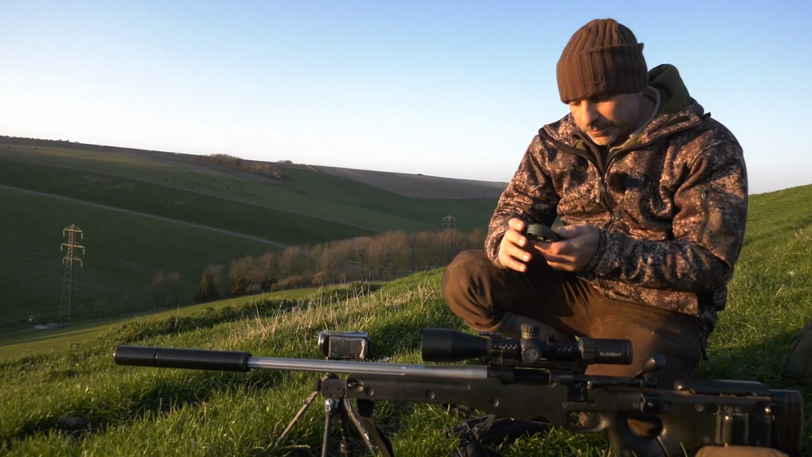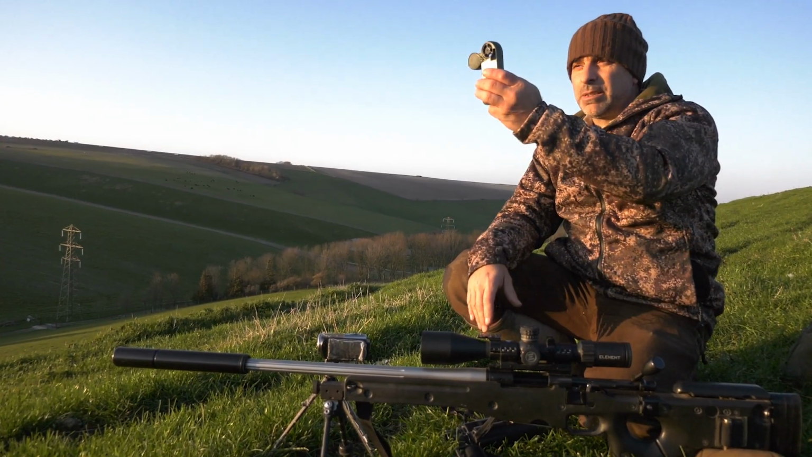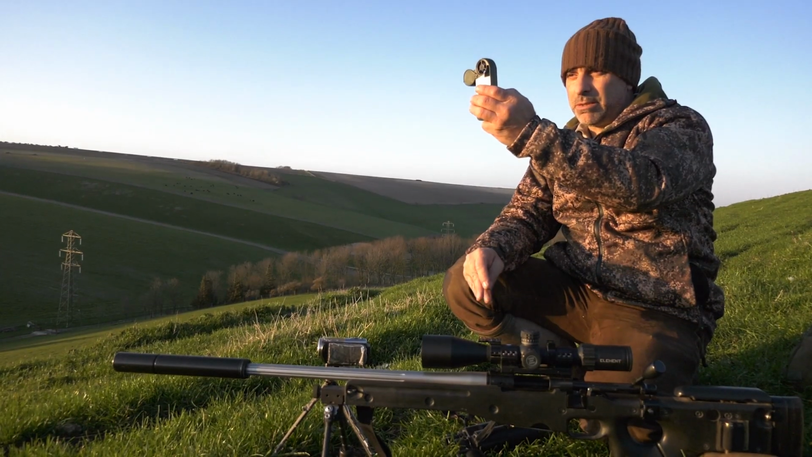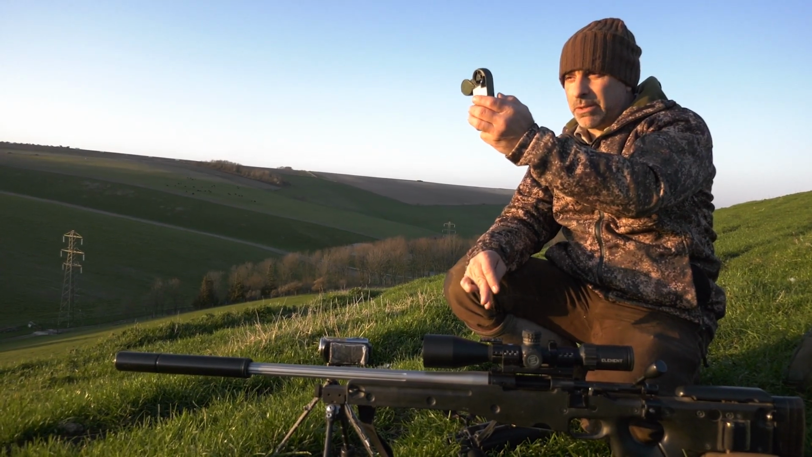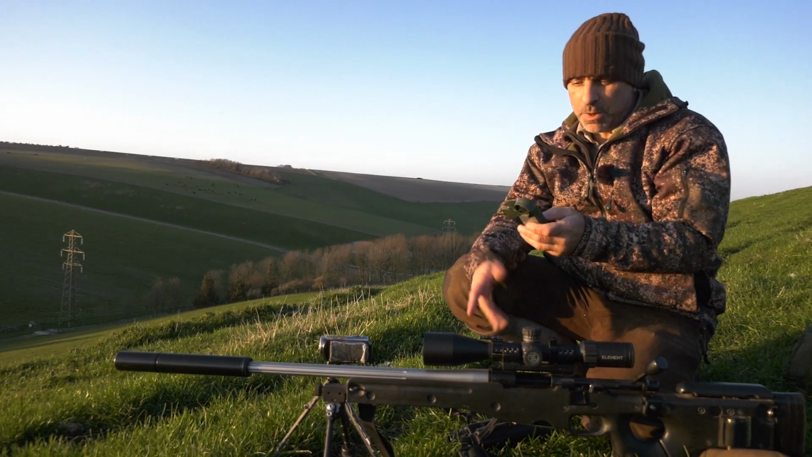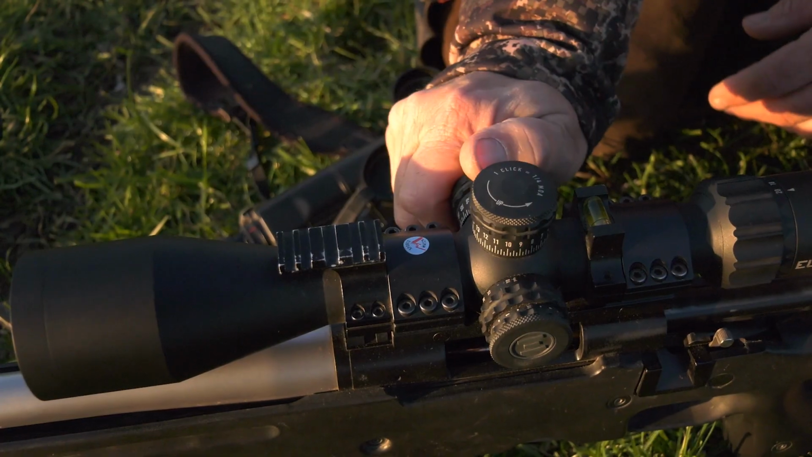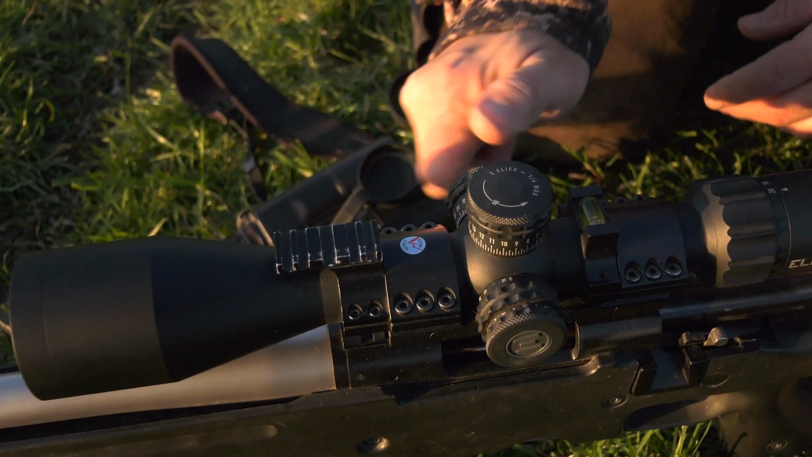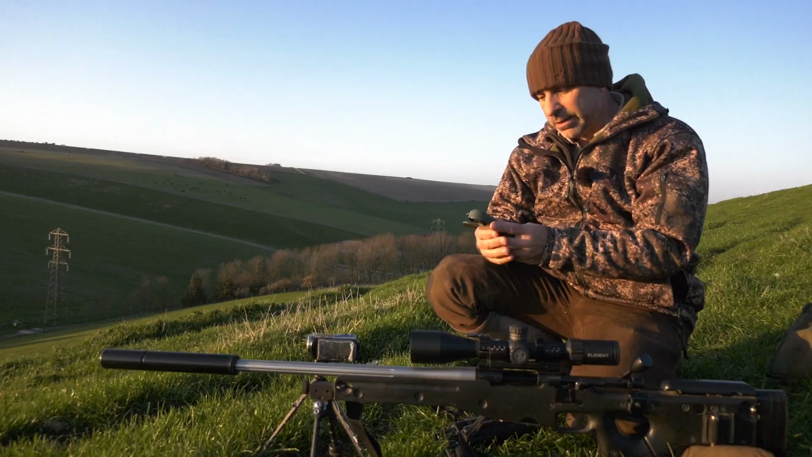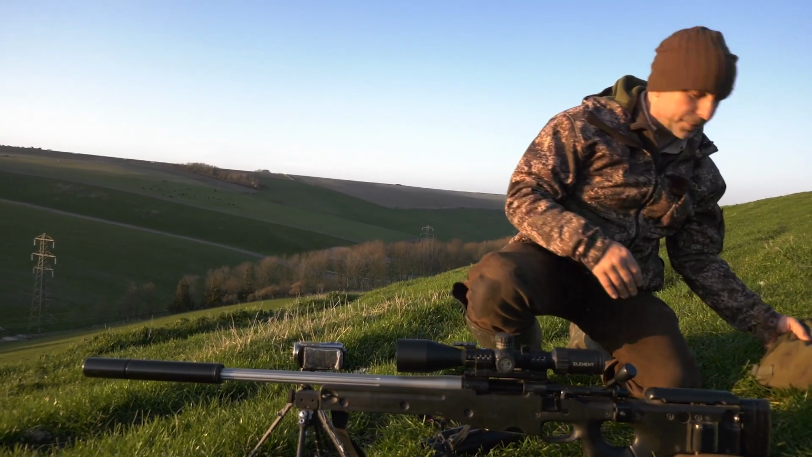At the moment we've got a wind of between sort of 8 and 10 mile an hour. So I'll split the difference. It's telling me 125 to 175, so we're going to go 150. So we're going to push left 150, which is there. And I'll have a go at that and see if I can score on the stone.